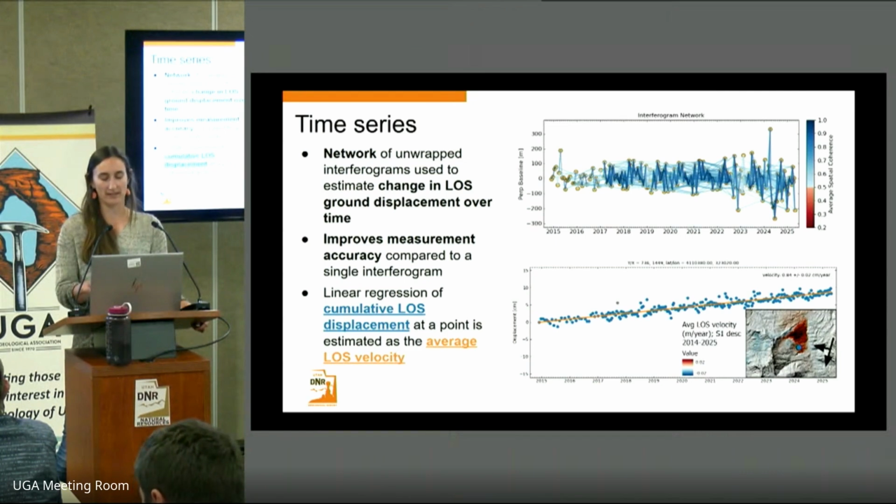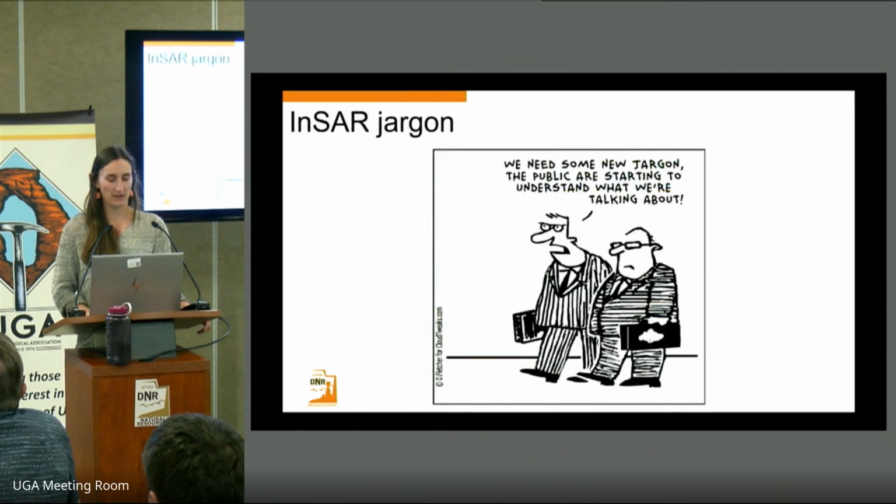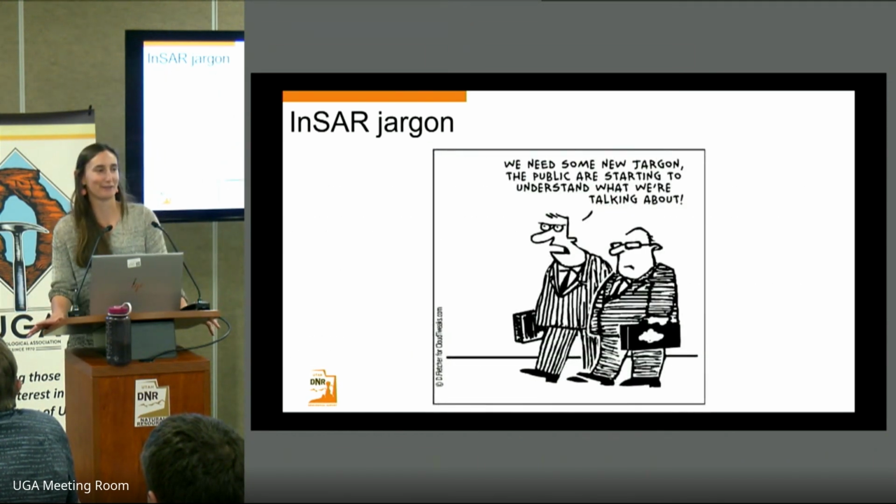So I will be presenting some data that is the cumulative line of sight displacement, but then also some data that's that average velocity, assuming that our rate of displacement is constant. So I've gone over all the background I'd like. I'll leave that there for a second. I do want to make sure that everyone is familiar with the terminology that we're using.